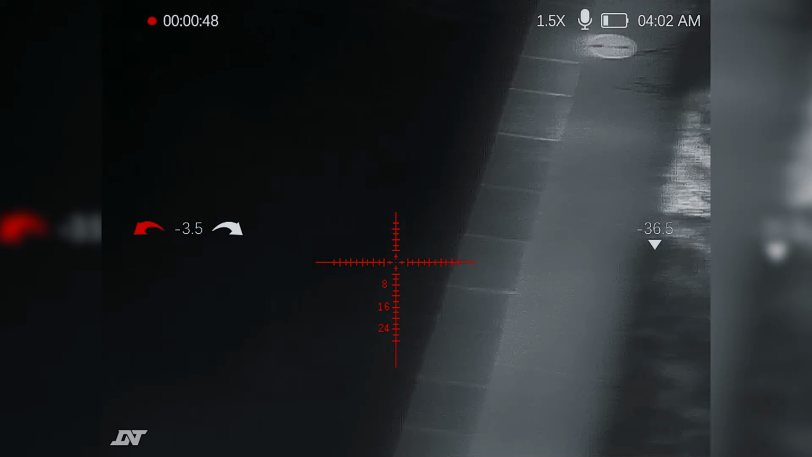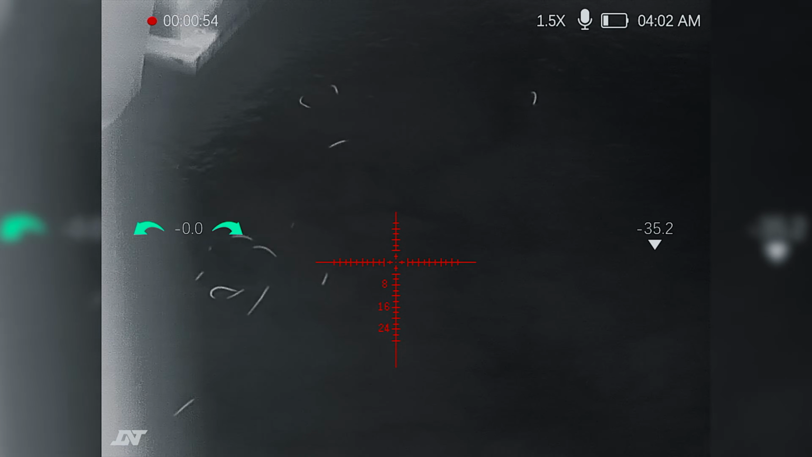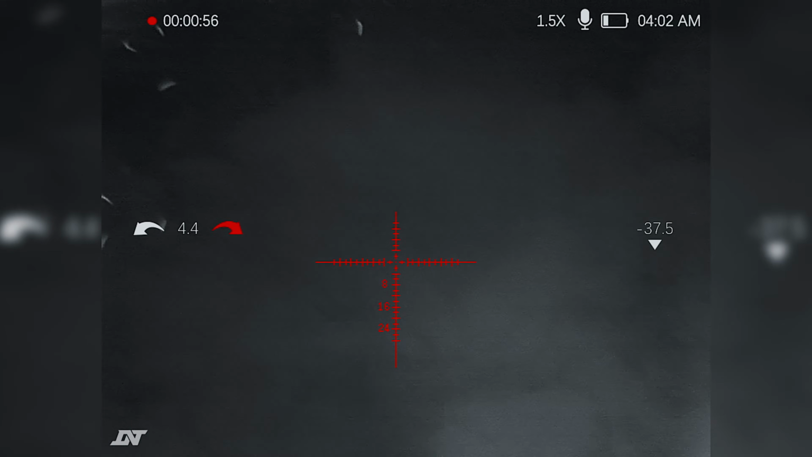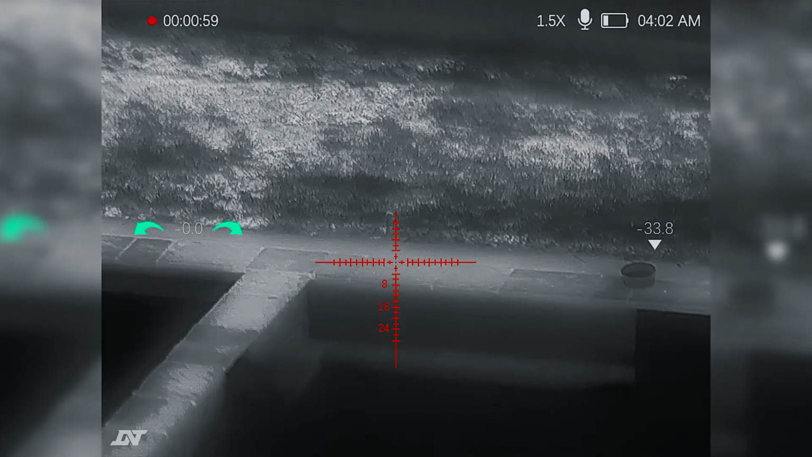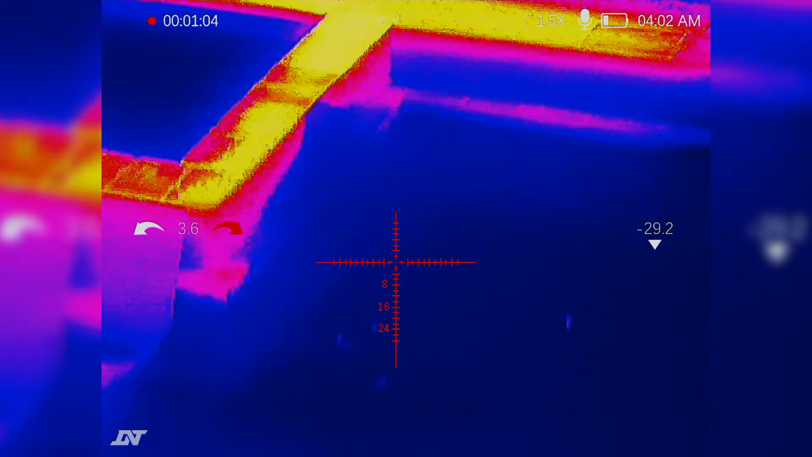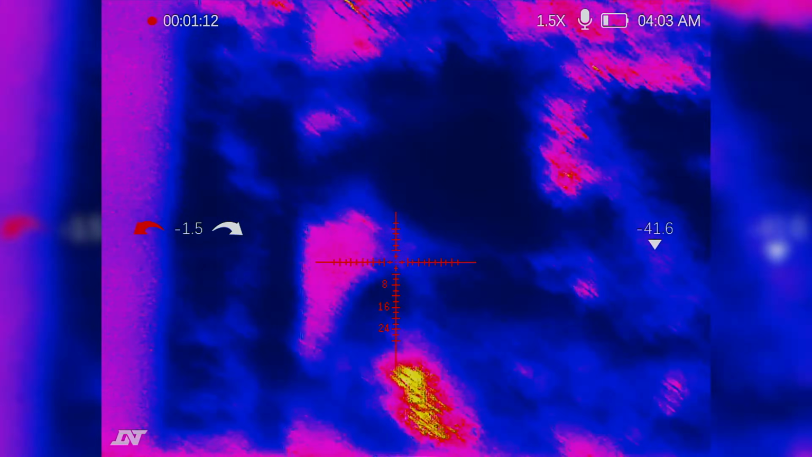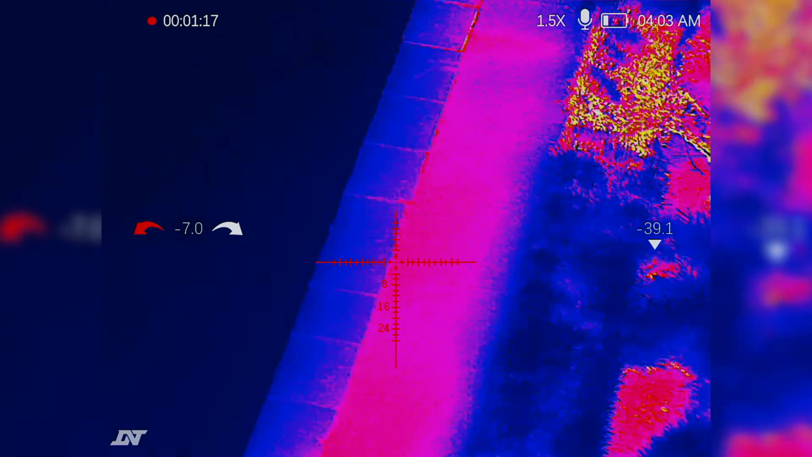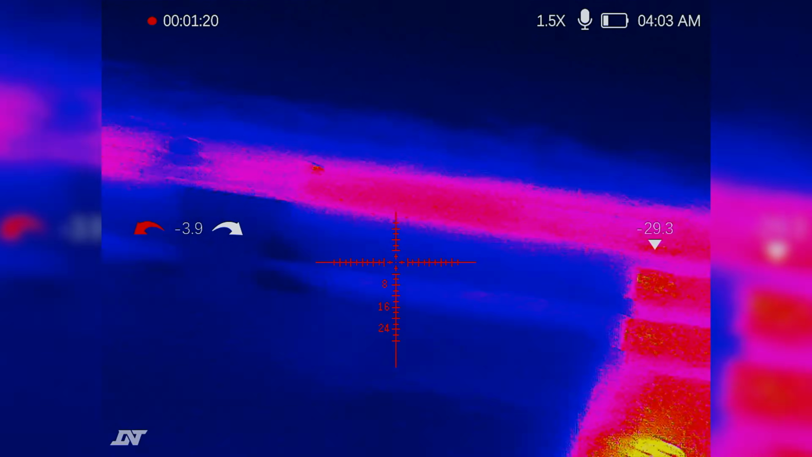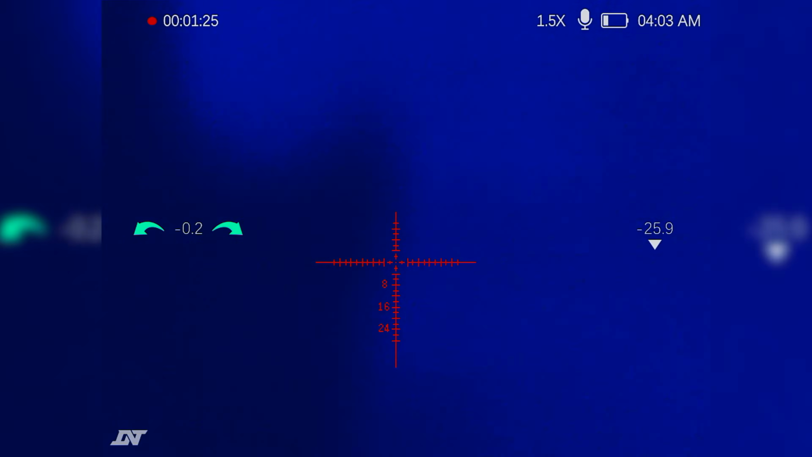All right, guys, so we're looking outside. There's my pool. You see those little things in the pool? That's some cords, and that's my pool. Let me see if I could change the settings real quick. There you go. So you can see all the heat. Look at the roof. The roof is extremely hot. It's hot outside right now. But obviously you can see the heat signature of everything.